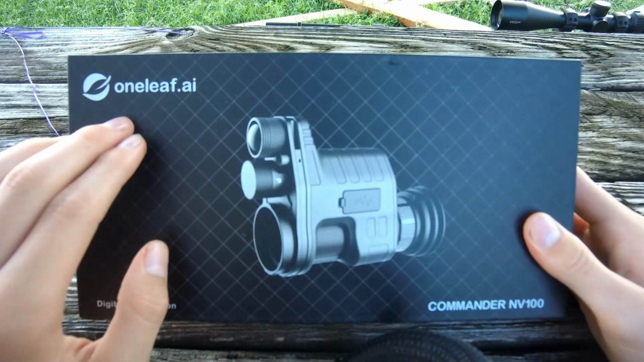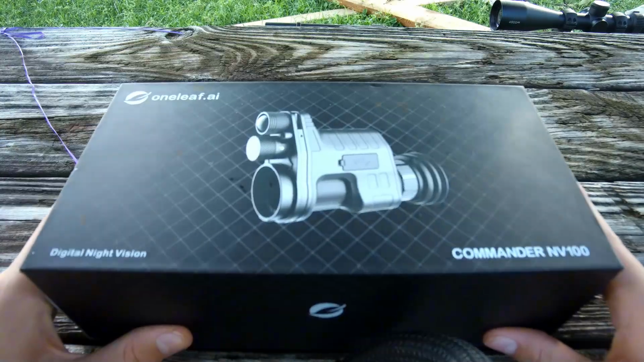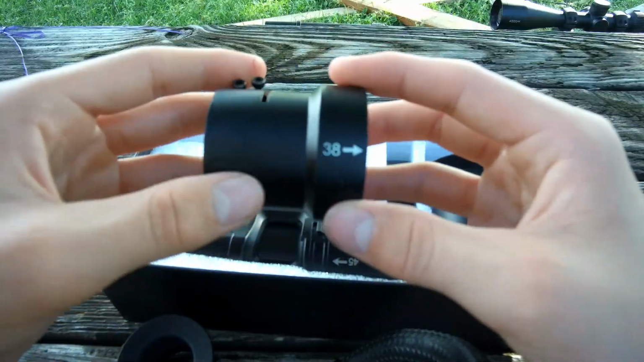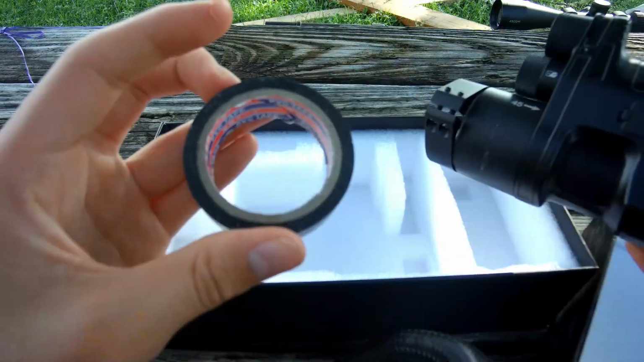Got him. This is the oneleaf.ai Commander NV100. Comes right out, got phone, lens cloth, charger, customer service card, good old instruction manual, goodie bag. Now what these are the collars. This is what attaches to your scope. Comes with an eye cup, another eye cup, collar, also comes with a little baggie. Oh yeah, and this tape.